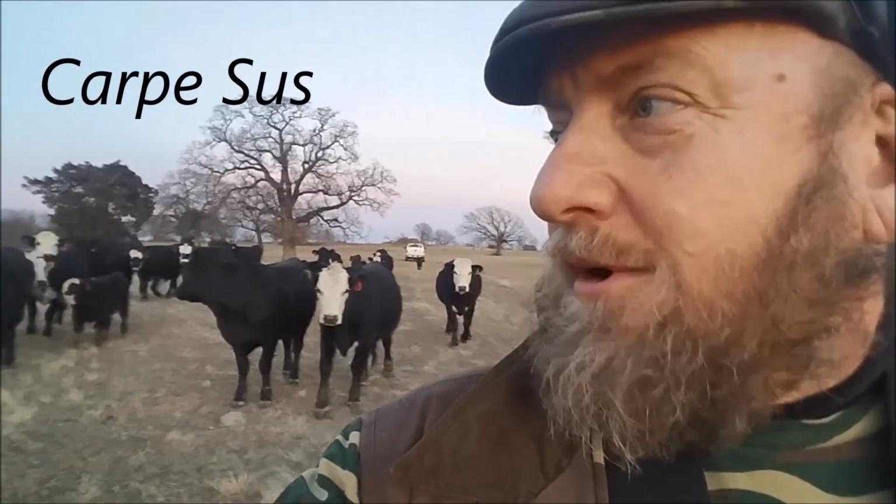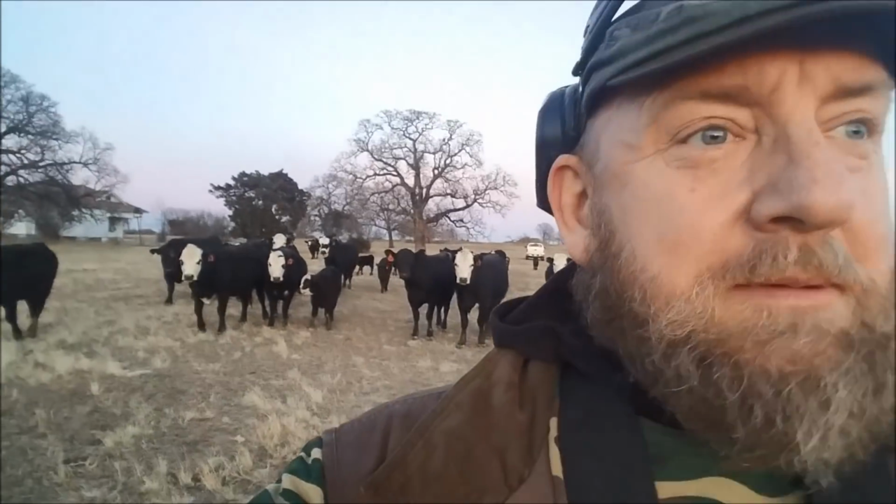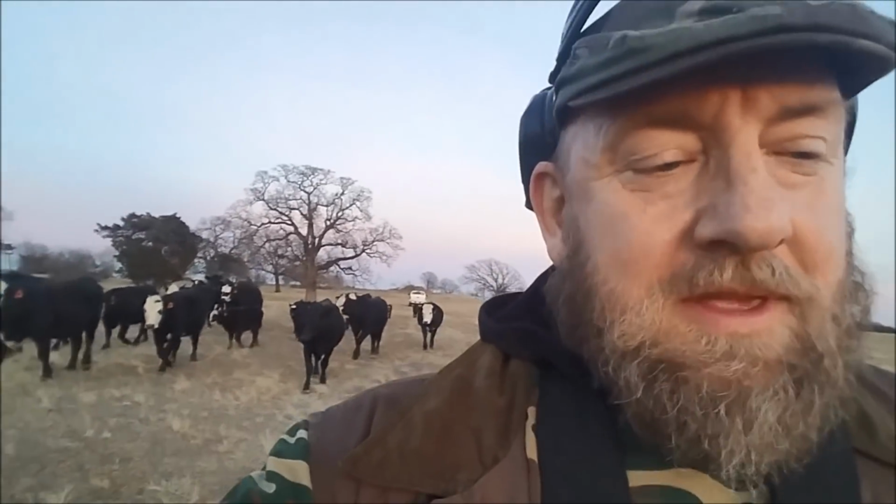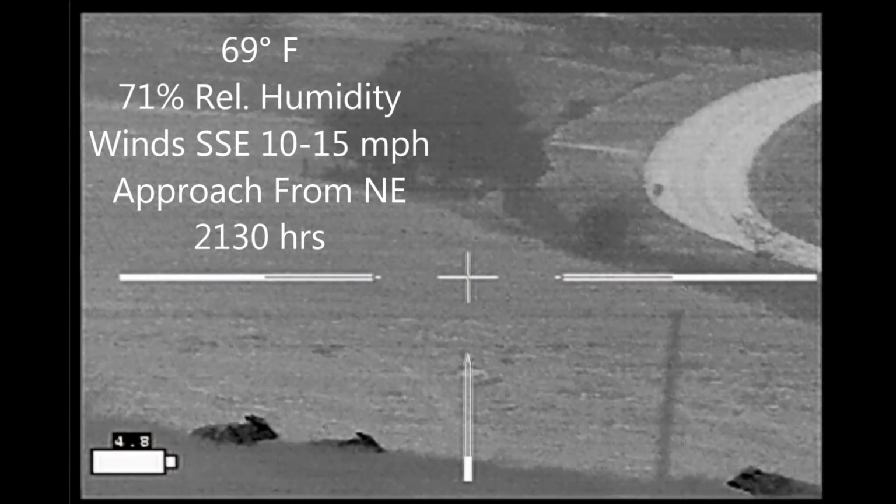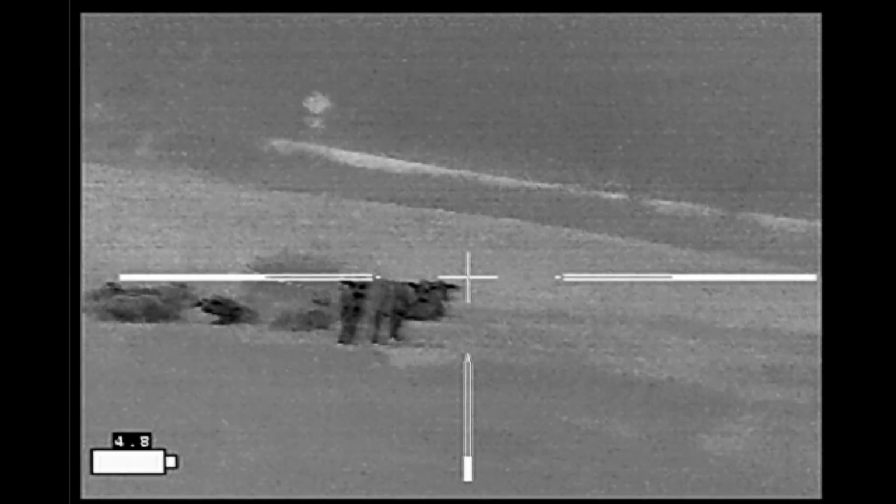Carpe sus. When hunting up in North Texas, and while checking out my first property of the night, I was followed by cattle. Didn't see any hogs, but later on, I was followed by another group of cattle that played significantly into my hunt. Several hours later, and about 15 miles from where I started, I found hogs on my southernmost property.